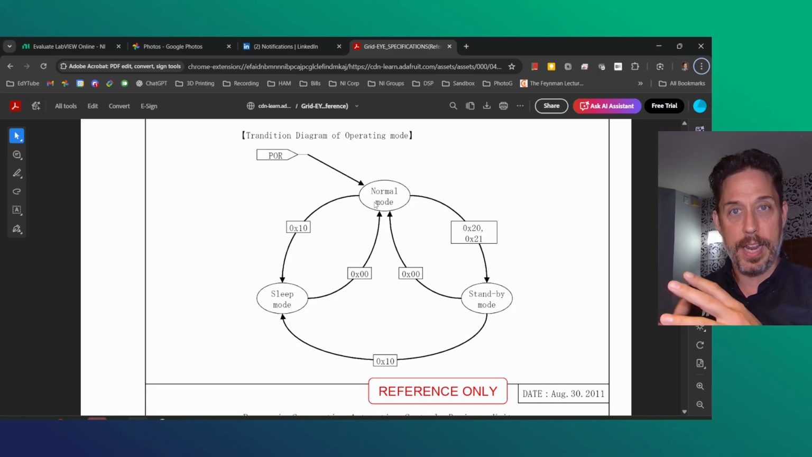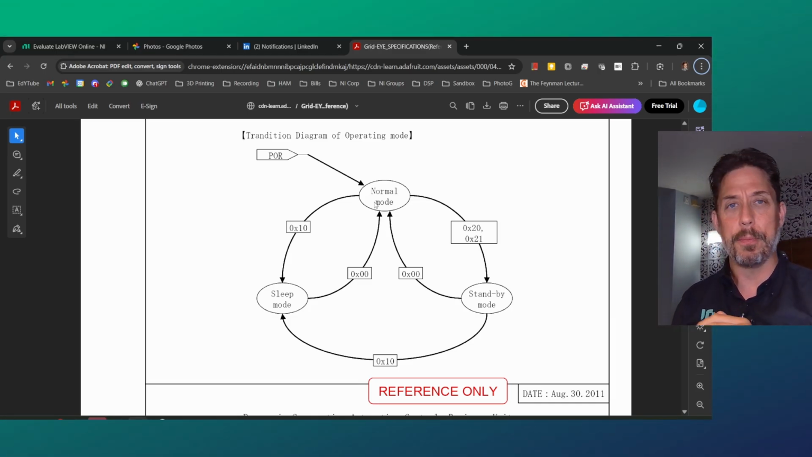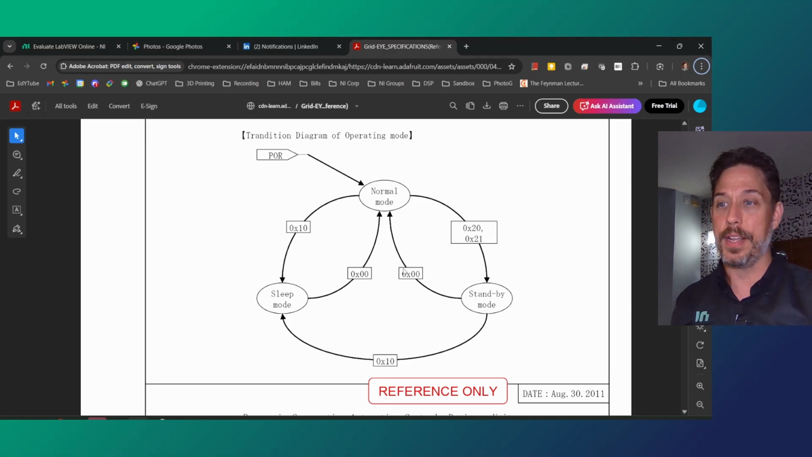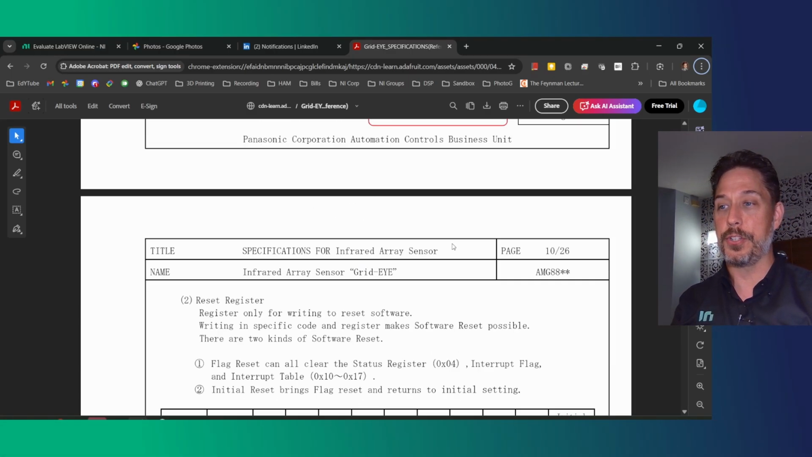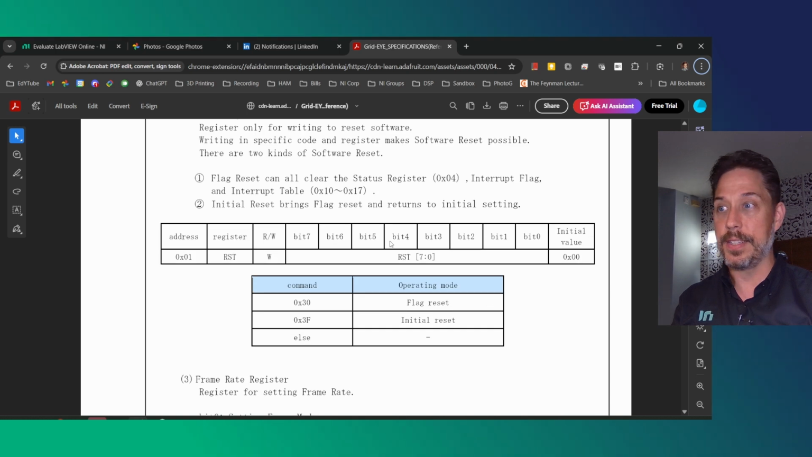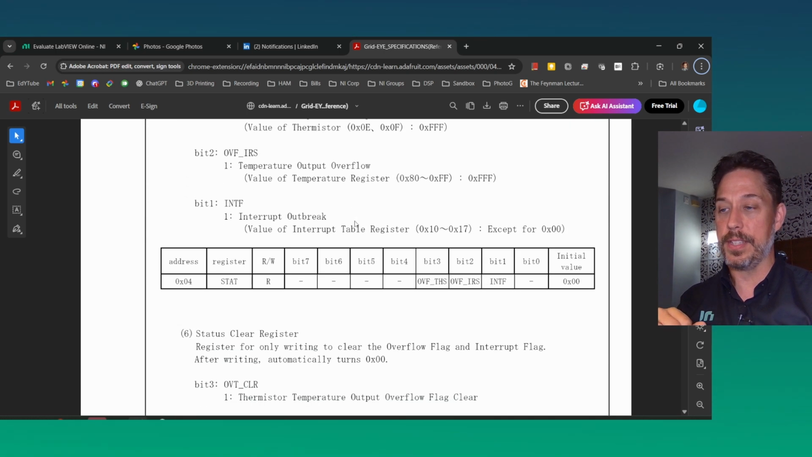You can think of state machines. This is something you learn in college, but you never really see where it comes into play until you actually need to work with something like this. And so once again, it talks about the individual modes of it and the registers for the way things are set. We can go through, here's a reset register. We can talk through how each one of these things happens.